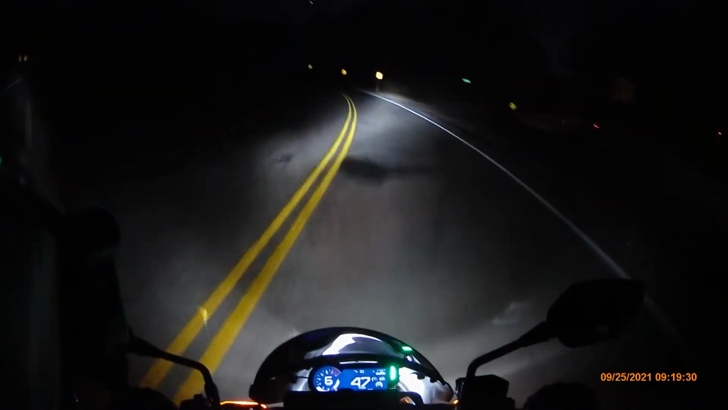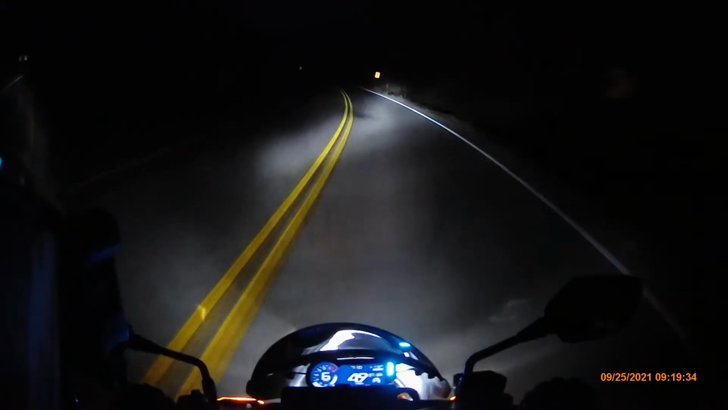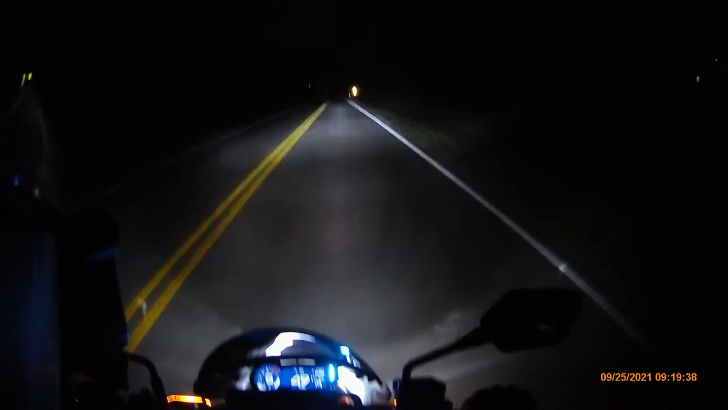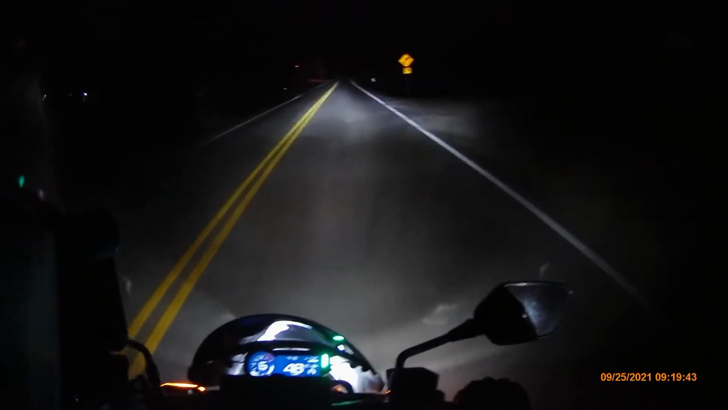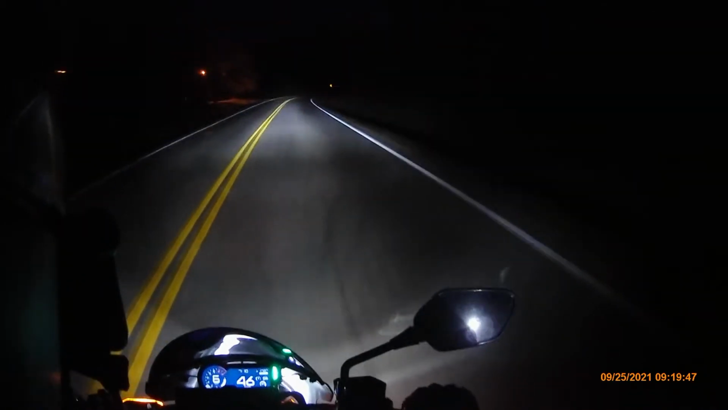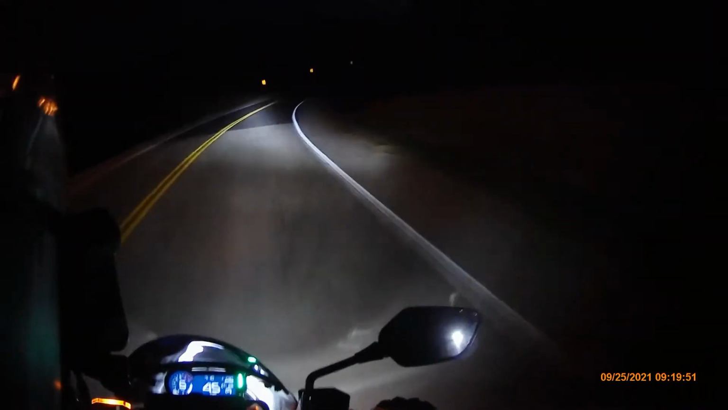Like I said, the main thing is don't override your headlights. If you're overriding your headlights, what's going to happen? Something can all of a sudden show up in your headlight and you can't stop before you hit it. And I mean, deer running out, you've got to be hyper aware of any sort of reflections in the ditch. It's more than likely eyeballs. You always got to think that it's eyeballs.